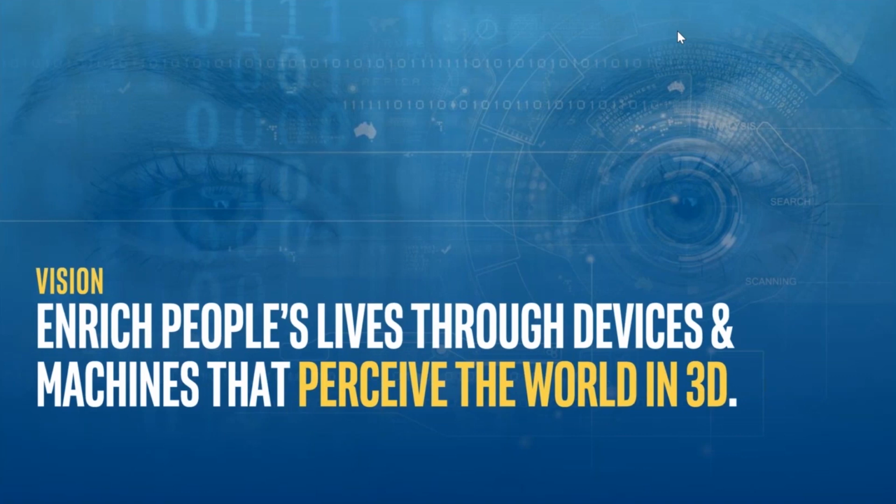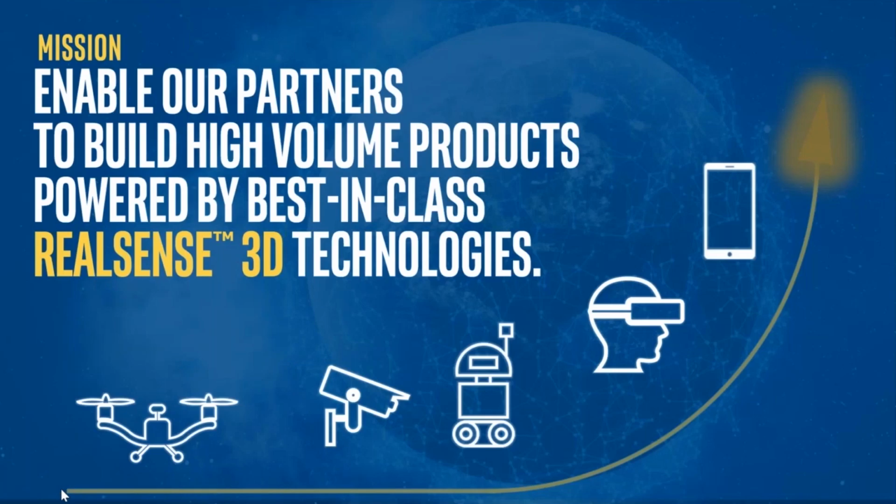If you go to the next slide. The way we're going to do this is we're looking at all the different segments and seeing best where we can add value. And our first value that we're really targeting is vision. We believe vision is the next natural step for these devices. And this is where we have our RealSense technologies.